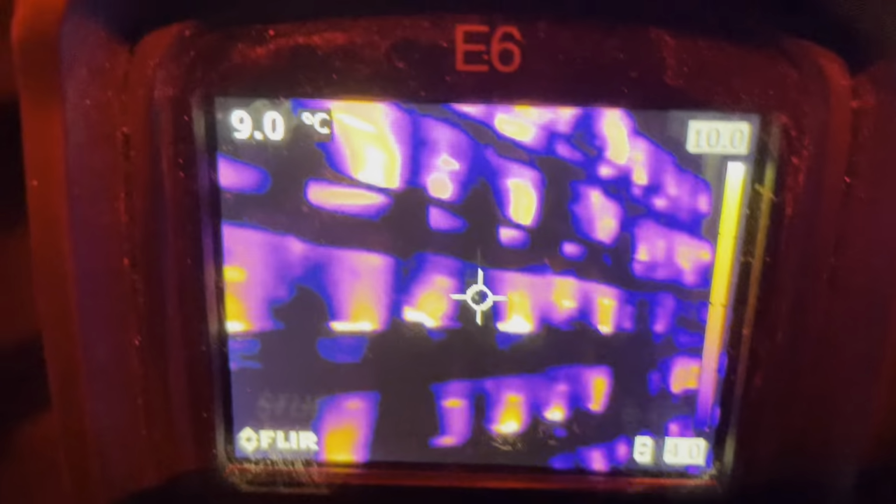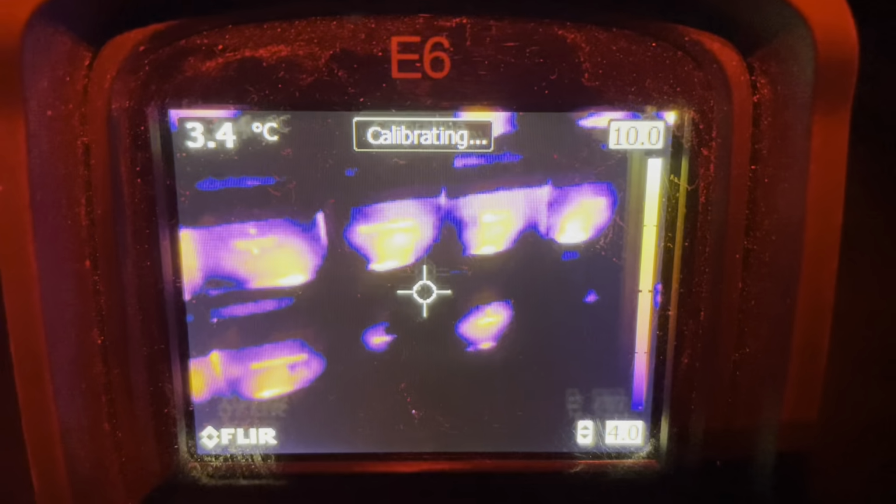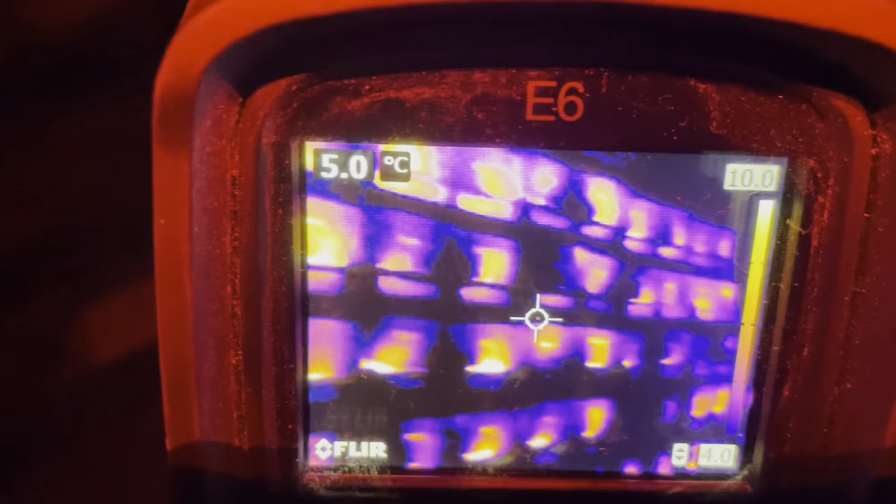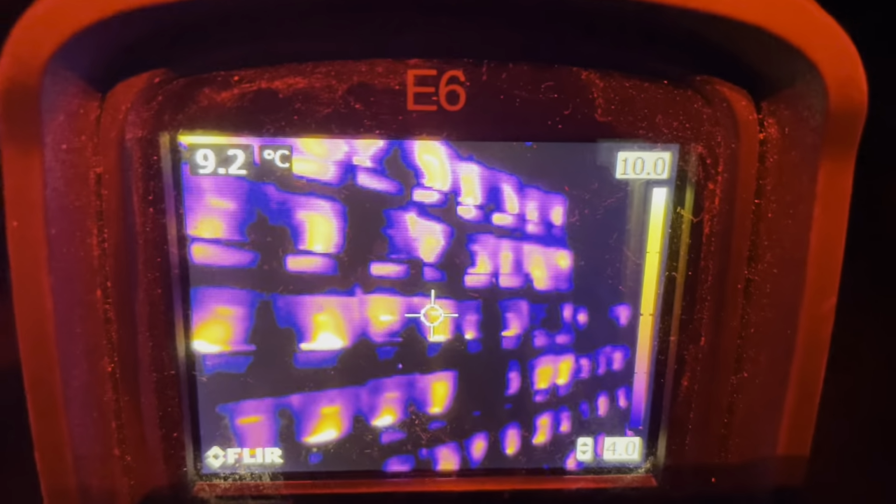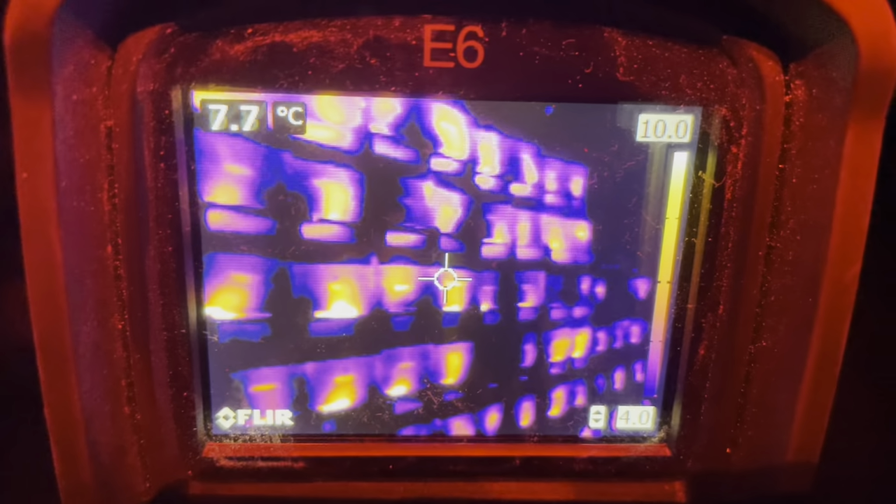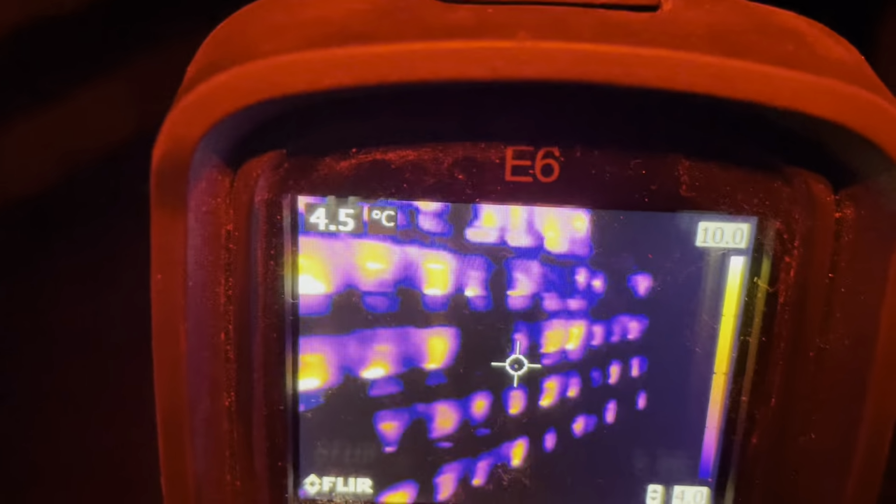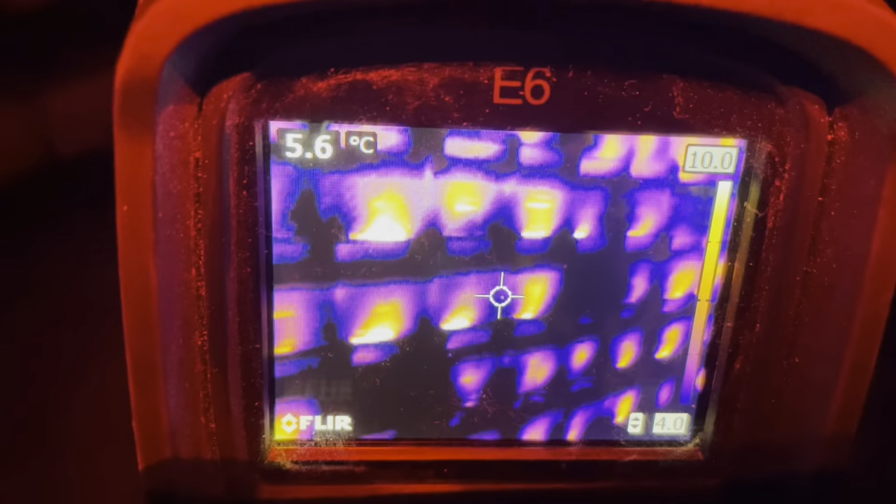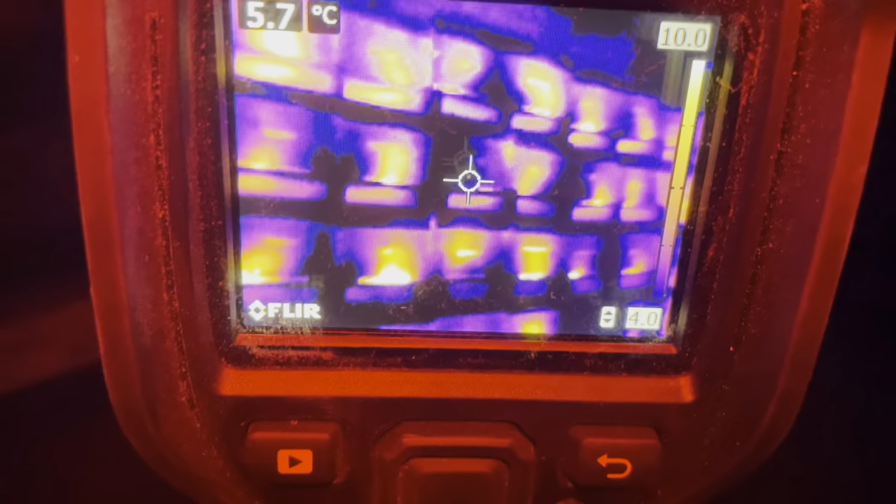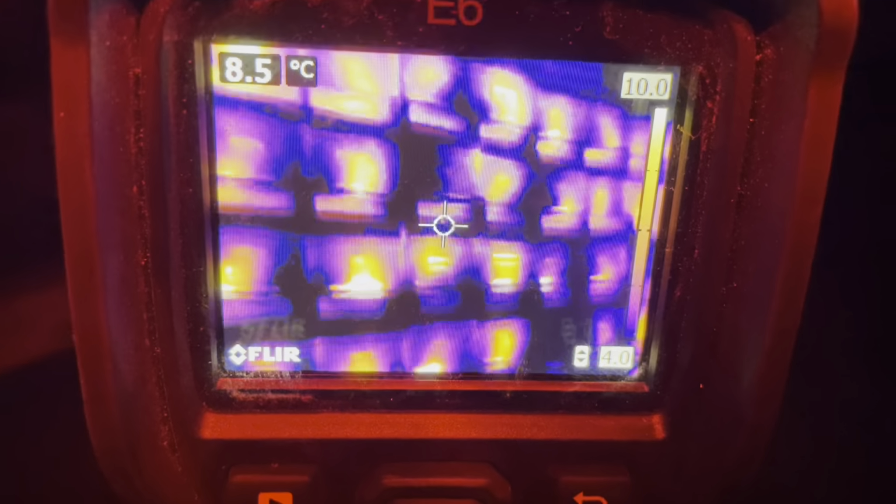So I'm not sure exactly, that is positive in a lot of ways. I've played around with the setting just to try to make sense of the temperature reading, to give me an accurate assessment of maybe the heat signature within the boxes. And what it's telling me, it's kind of variable. So the colony like this one here, it's still alive, but probably just hanging on.